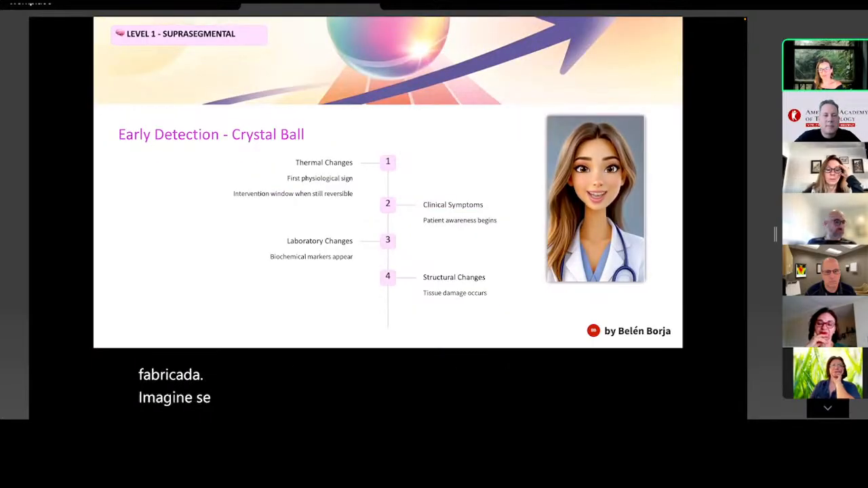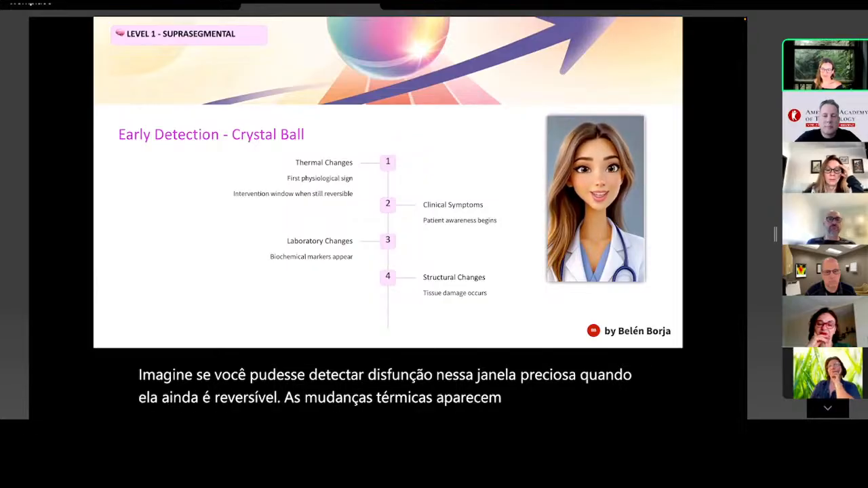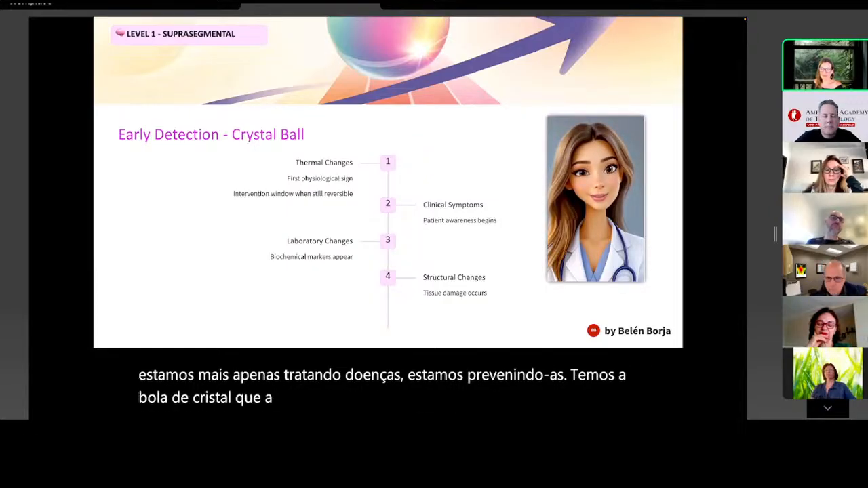Imagine if you could see disease before it announces itself. Imagine if you could detect dysfunction in that precious window when it's still reversible. Thermal changes appear first, before symptoms, before laboratory tests, what medicine has always dreamed of.